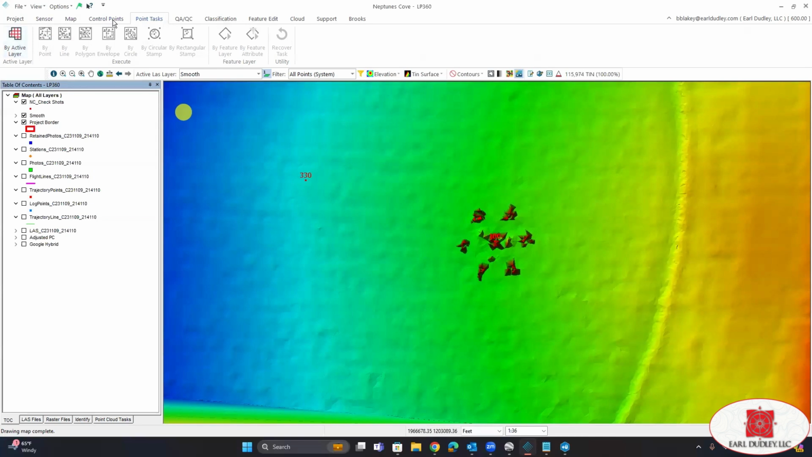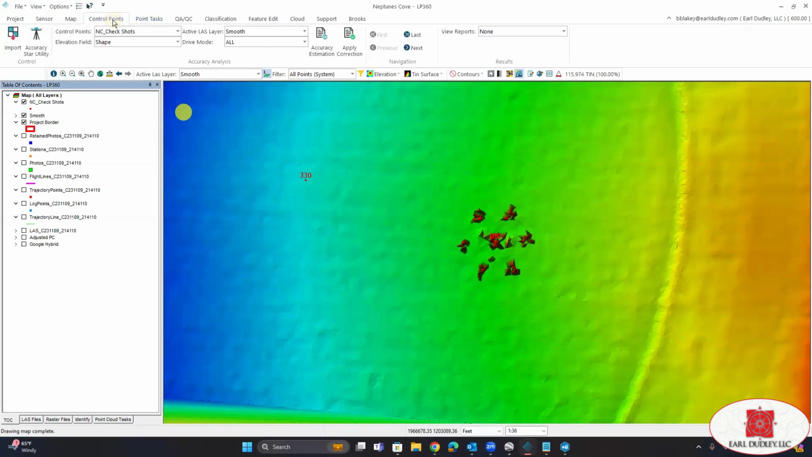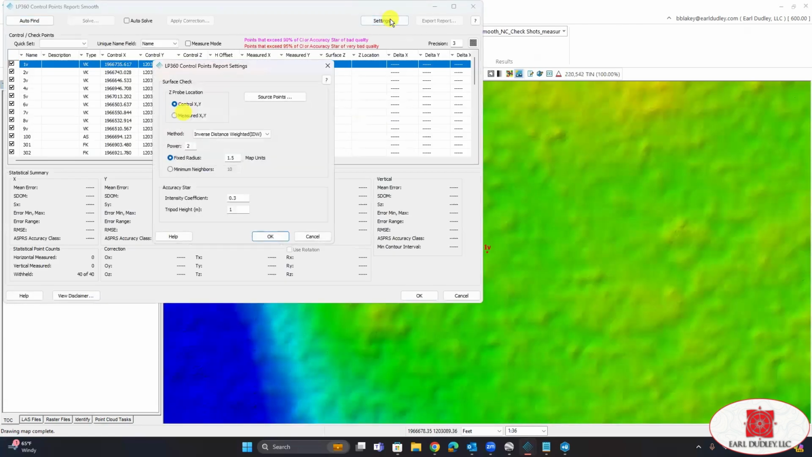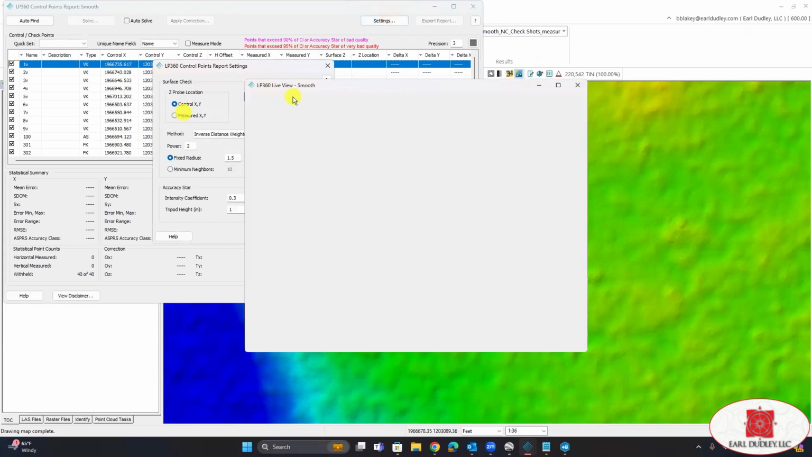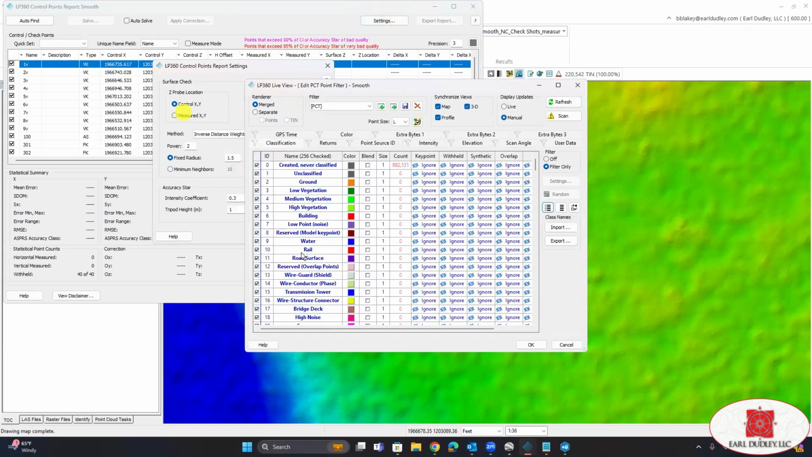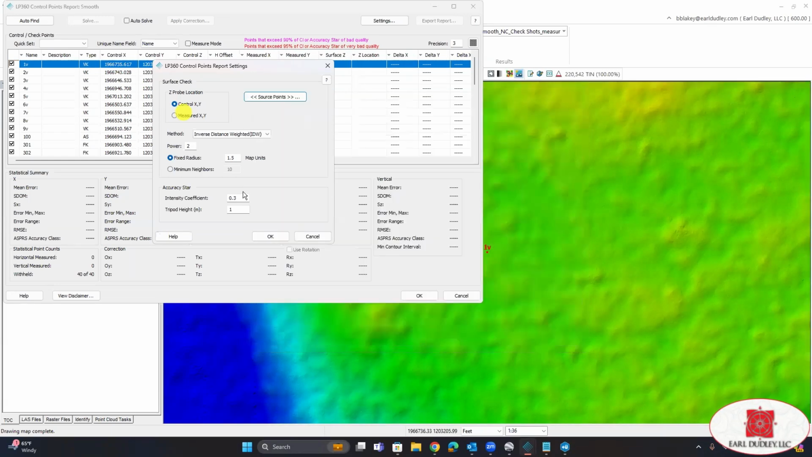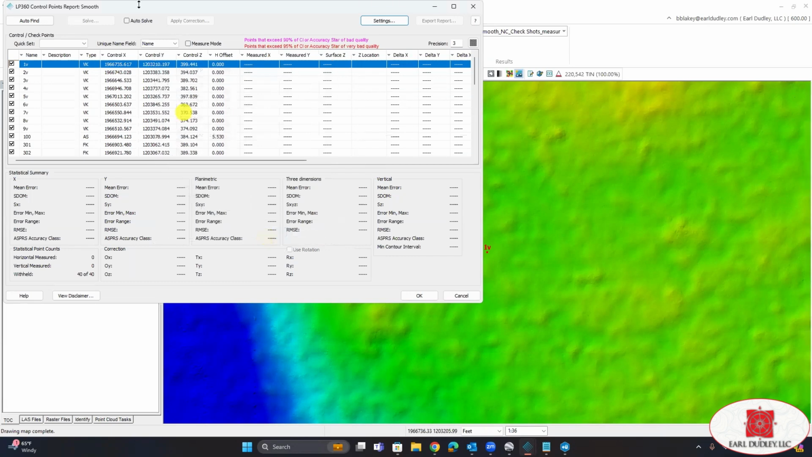Okay, we're going to go to control points, accuracy estimation, settings, source points, and we want to make sure all points are selected. Again, since nothing's been classified, we can also choose create never classified. All right, our radius, we'll do 1 foot, click OK.